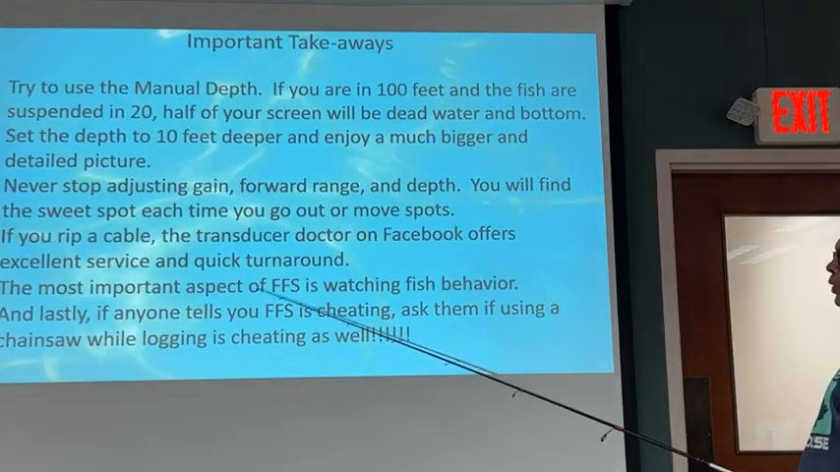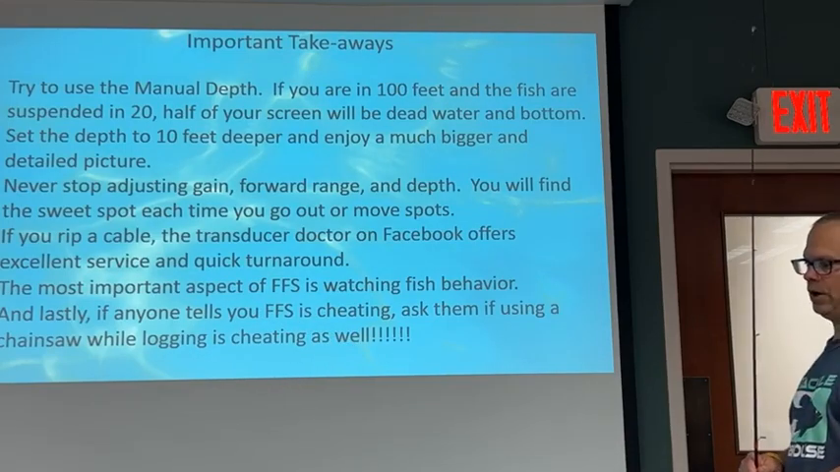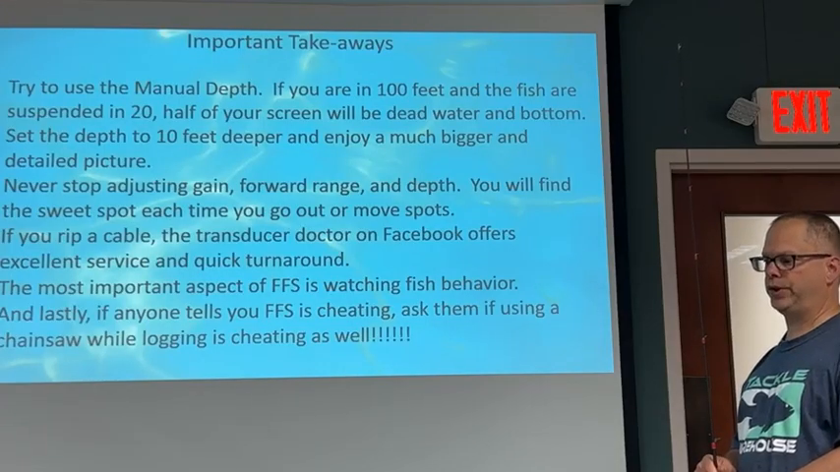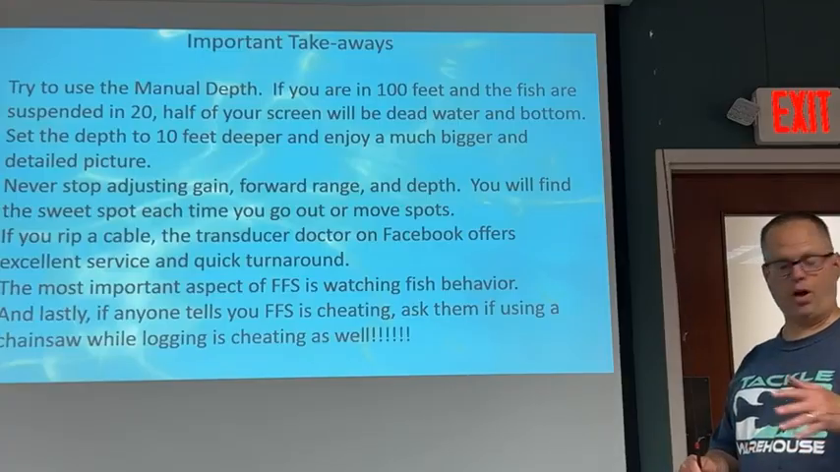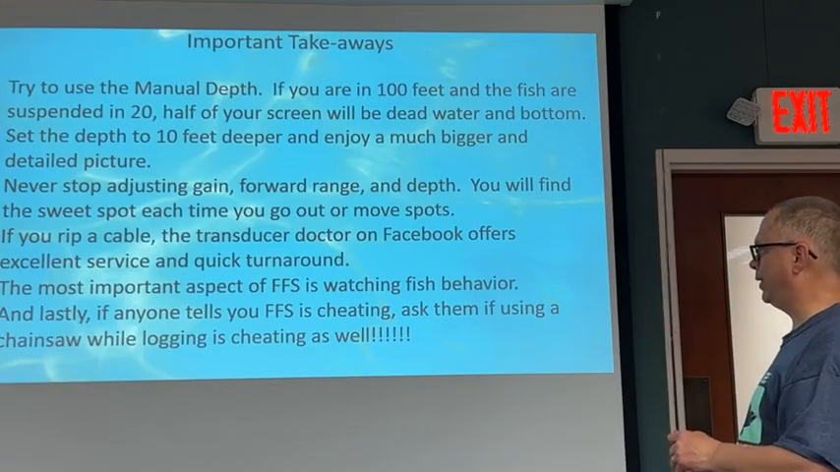And again, the most important aspect of forward-facing sonar is watching fish behavior. It's not going to make you catch more fish, but it's going to give you efficiency in studying their behavior and give you the opportunity to be always within your realm instead of just wishing that they were there.